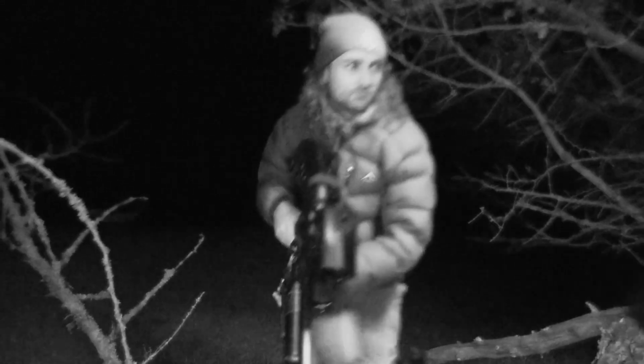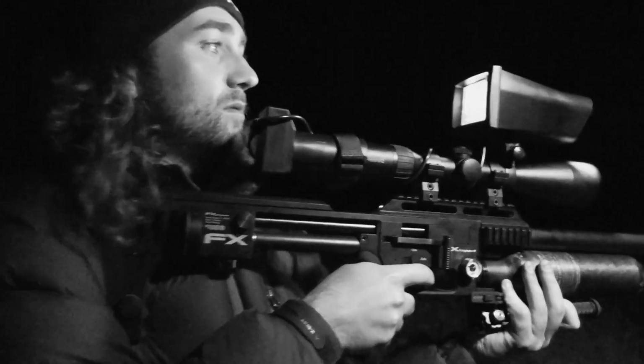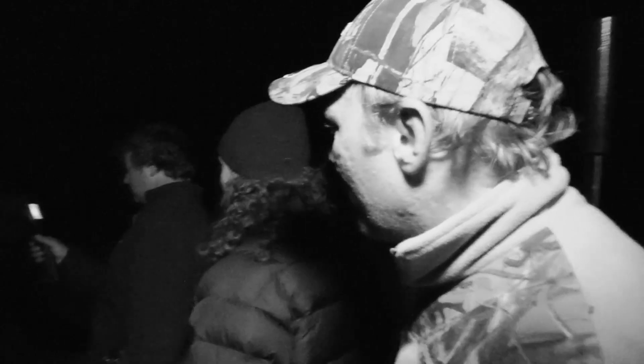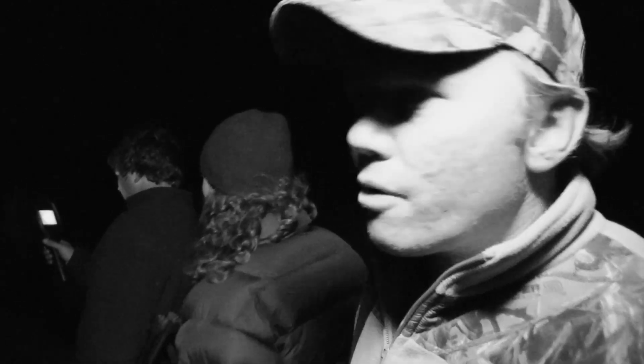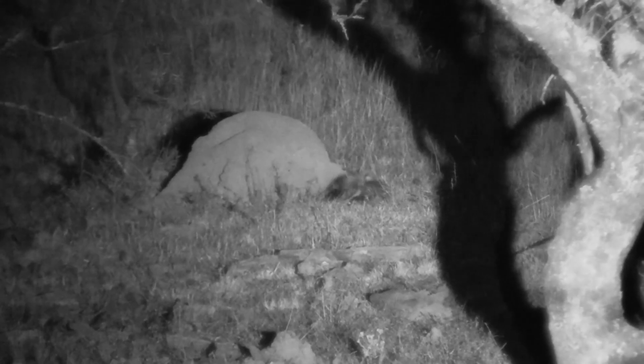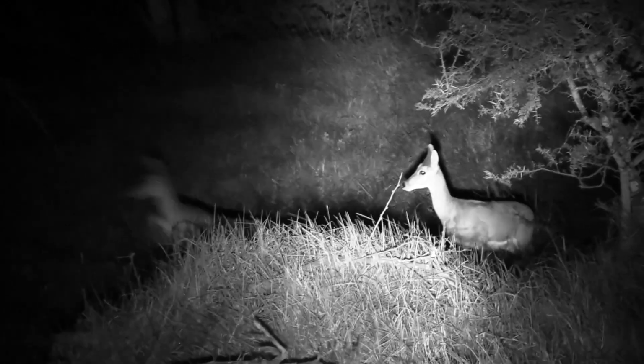Now it was starting to get late, but then we walked into what seemed to be a hare hotspot. There are just so many animals around here. We've seen skunks, all different kinds of antelope, porcupines, hares. It's incredible. This place is just full of life. Wow, man, this is so cool.